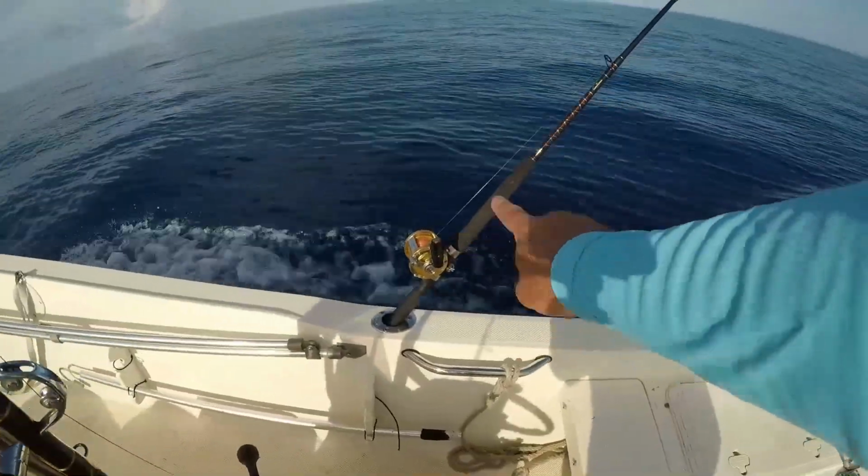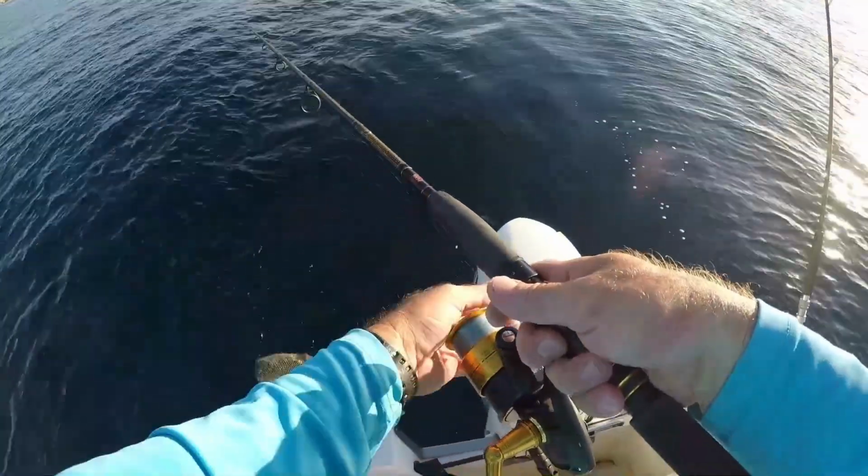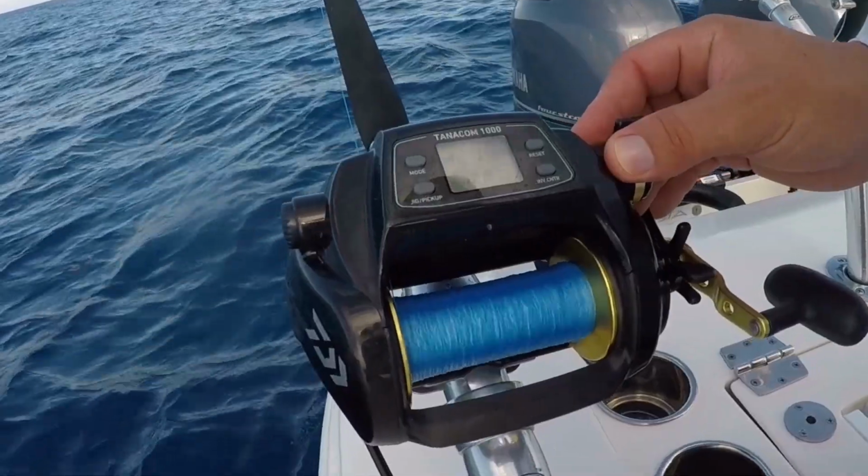And on top of knowing what species you're going for, you have to know what type of fishing you're going to be doing for them. Are you going to be trolling? Are you going to be bottom fishing? Are you going to be jigging? Are you going to be deep dropping? Of course, different species have different types of fishing you can do.